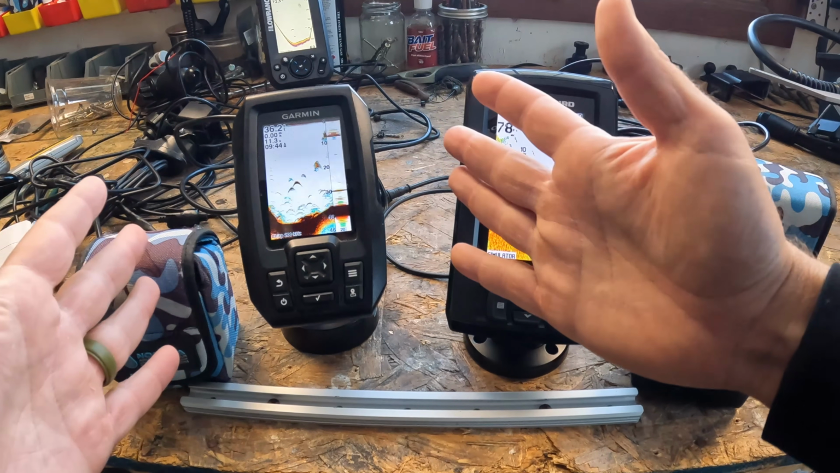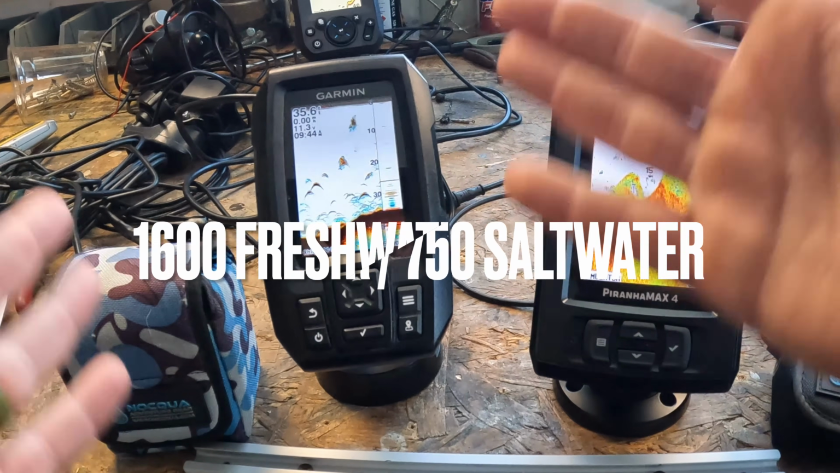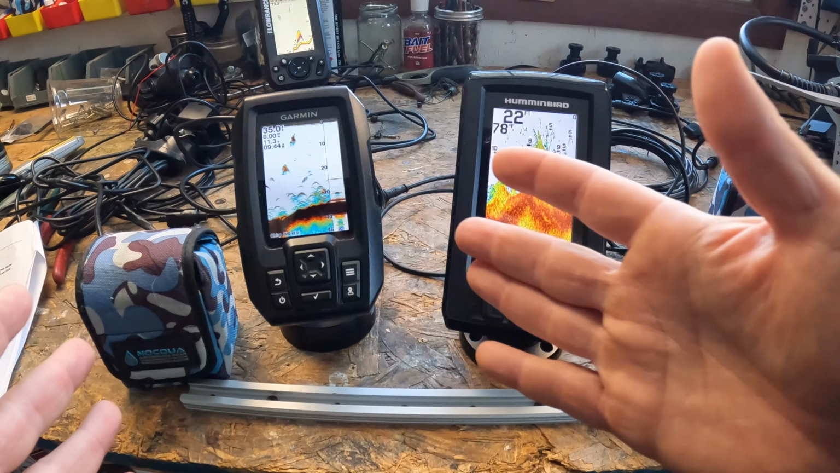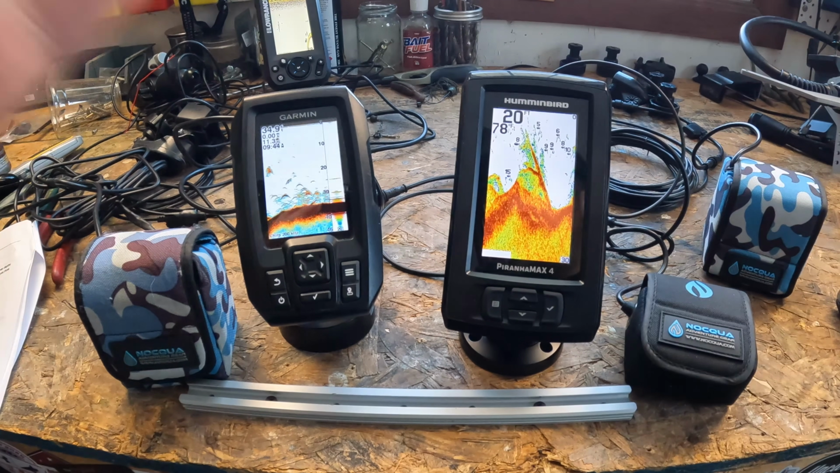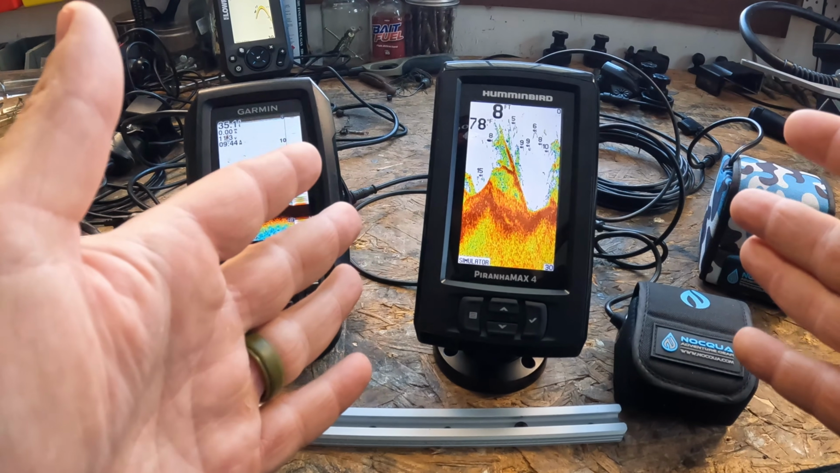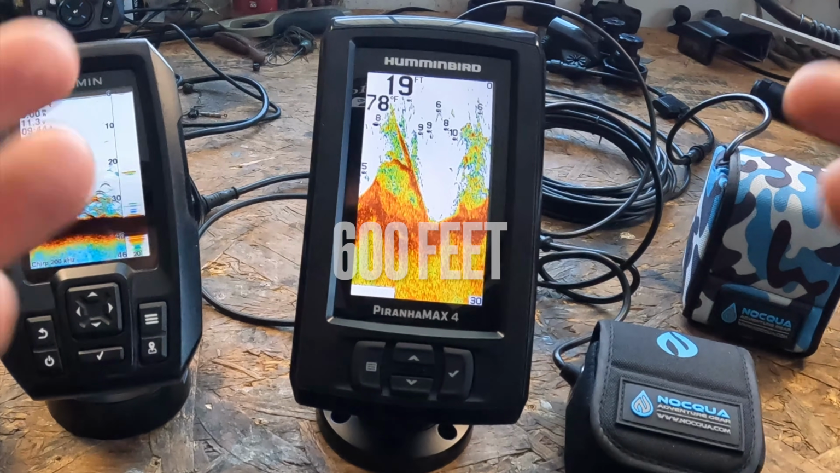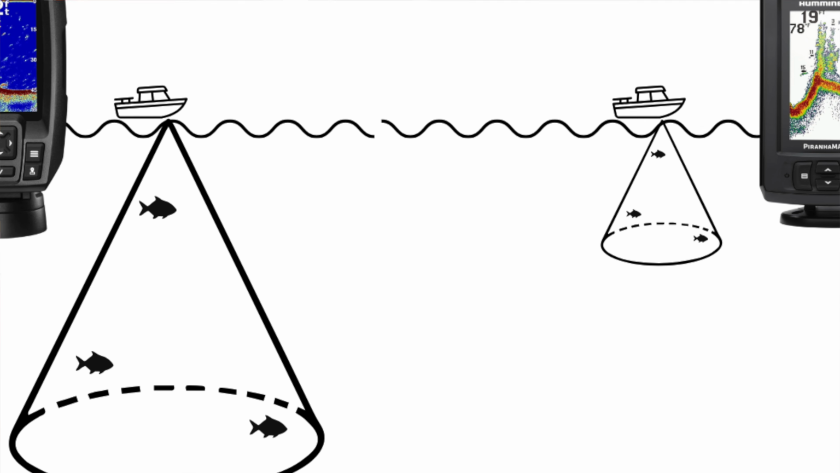And so the Garmin Striker 4, this guy right here, has a max depth of 1,600 feet in freshwater, 750 feet in salt water. So the Garmin has some serious sonar horsepower for an entry-level unit. Now the Humminbird PiranhaMAX 4, max depth of 600 feet. So totally fine for lakes and rivers and kayak fishing and tiny boat nation stuff, but not really made for the extreme depth or heavy salt water.